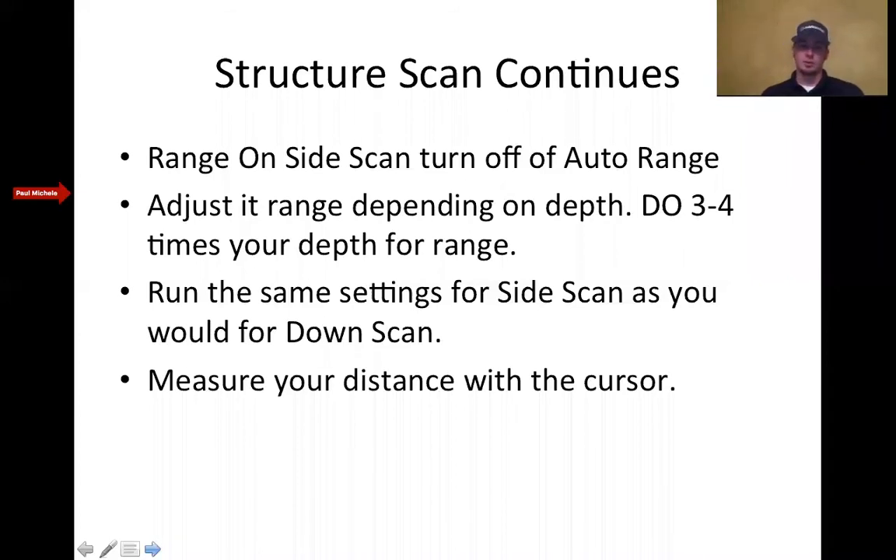Whatever I do, I want side scan in that bottom box because it's a wider view. It makes sense. I don't want side scan, which has such a large radius, to be crammed up in a little box. It's harder to see. So for those customizing your pages, put side scan in the bottom box. That way it takes up the most room. You can see, the more screen, more fish, more structure.